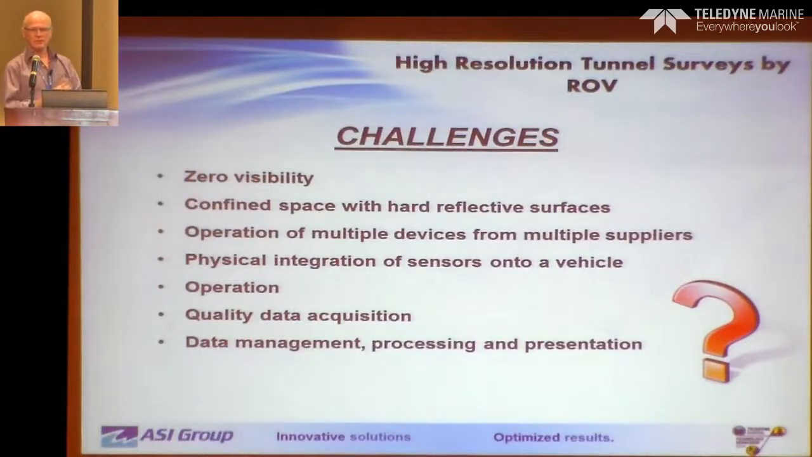Zero visibility, it's just a very high sediment load. Anytime it rains, then they just get all the runoff. There are no trees or anything to absorb the moisture, so everything goes into the reservoir and into the rivers. So in fact, we don't even turn the cameras on. We did that once just to see what we would see, and all we saw was brown, and we were right up against the wall. So everything was going to be done acoustically.